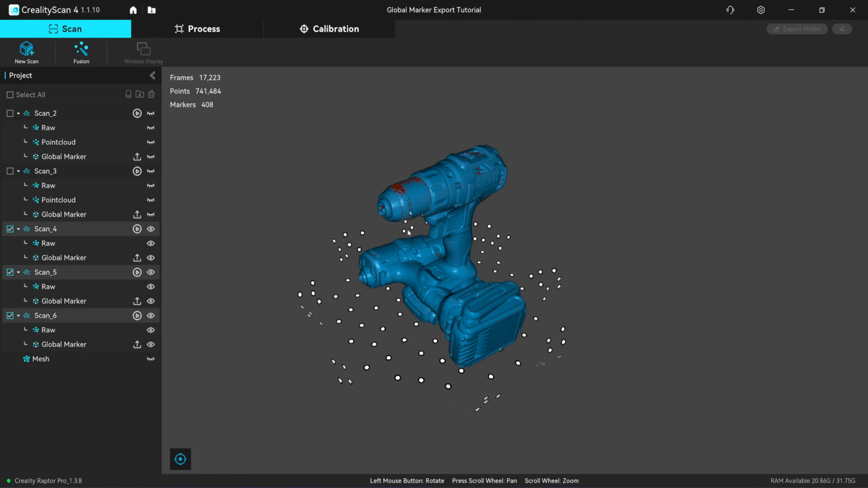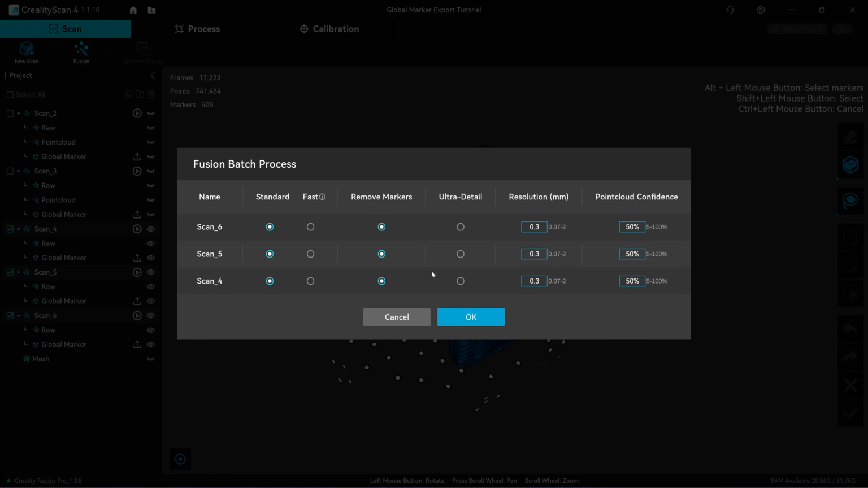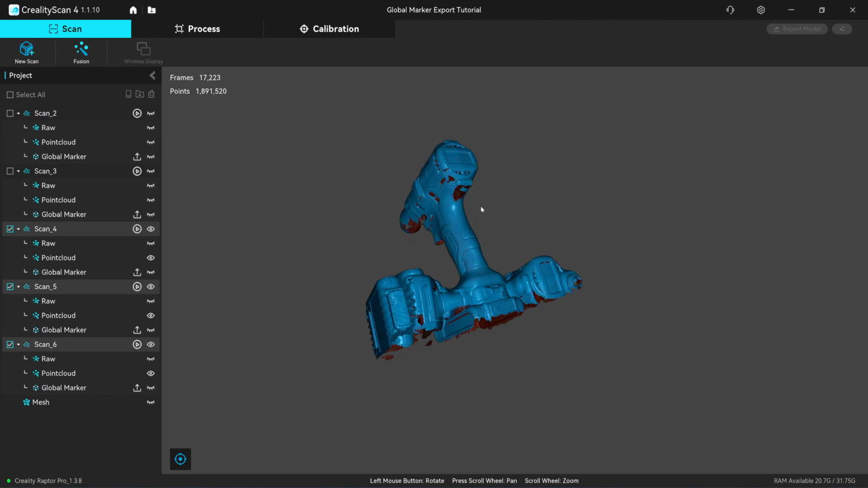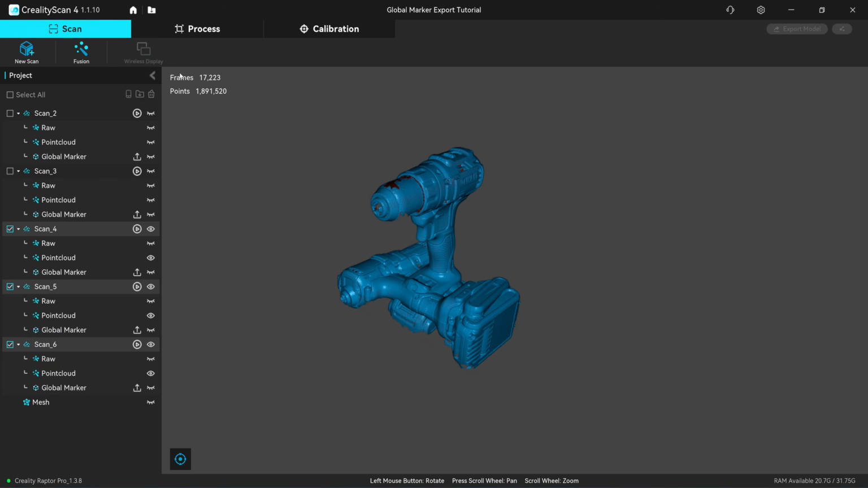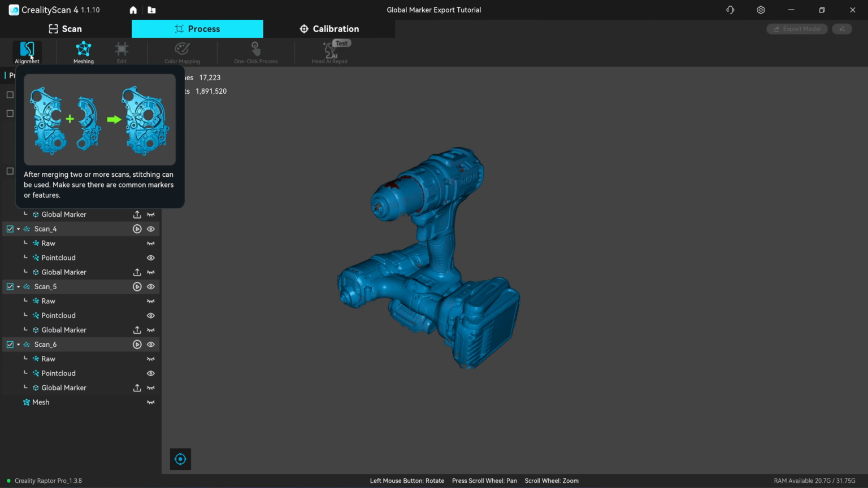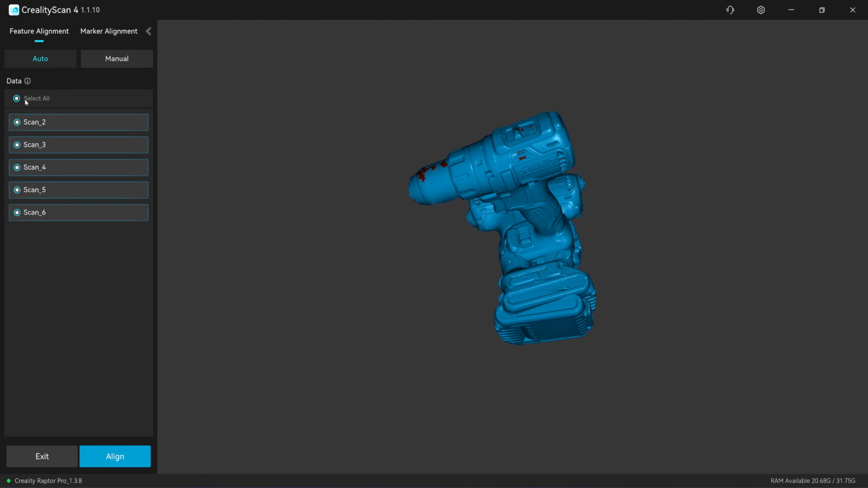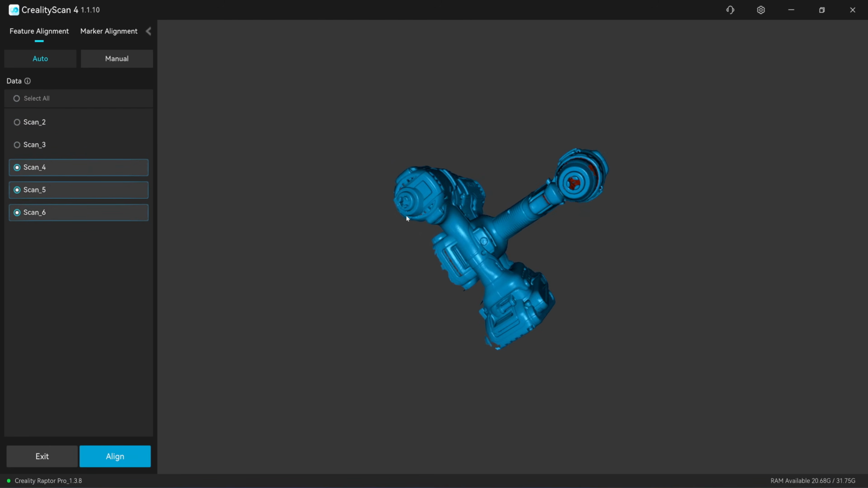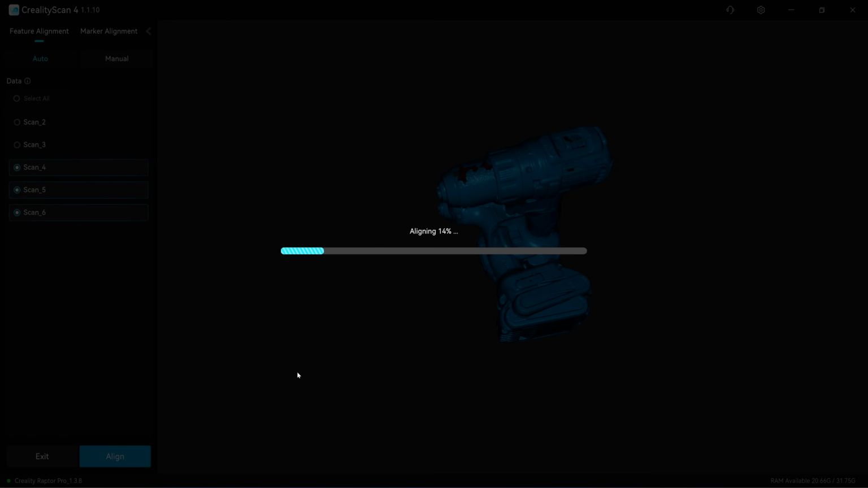Okay, so next I'm going to click on the fusion, click on OK. Okay, so all 3 scans are fused. Next I'm going to process with the alignment. I'm going to align 4, 5, and 6 together. Automatic alignment. Let's try.